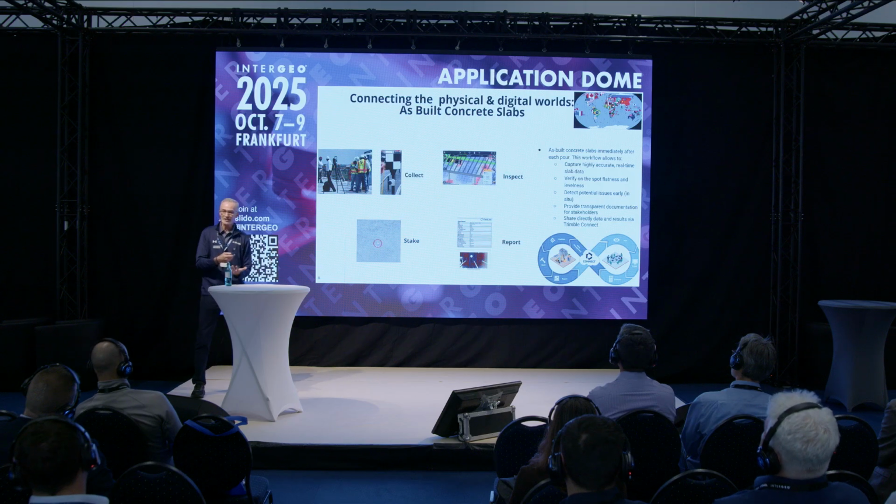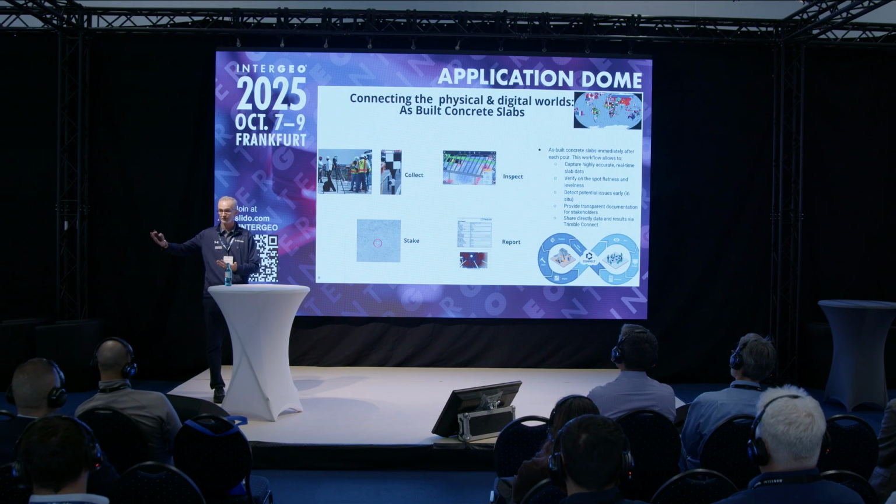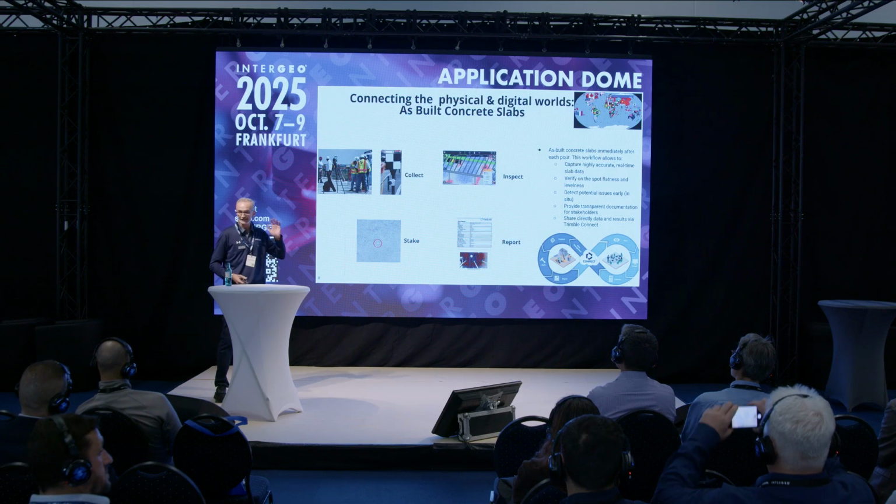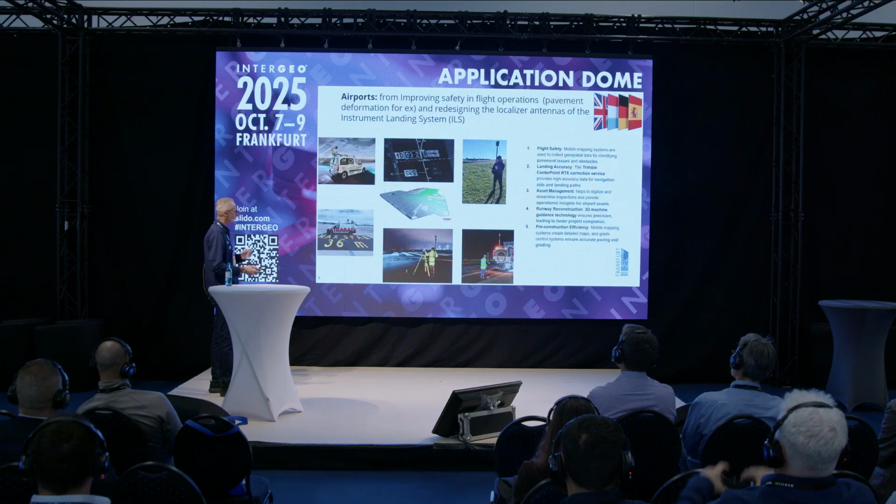So it really changed the way people were working to make those concrete slabs, because they had to pour the concrete and then wait, trying to assume. This is made in the field in real time, so it changed their life in a way.